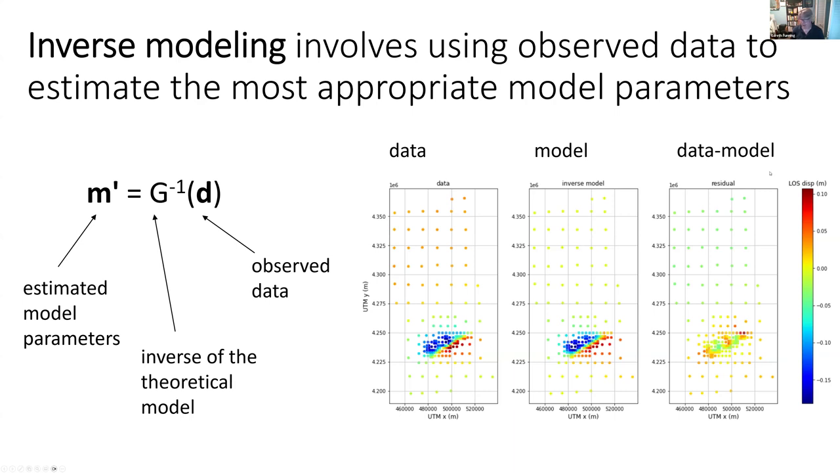So in this particular case, which is an earthquake that we will be looking at later on, here are the measured displacements. Here is a model that purports to fit those displacements, and this here is what we call the residual, which is the difference between the data and the model. And so here, these are all on the same scale.